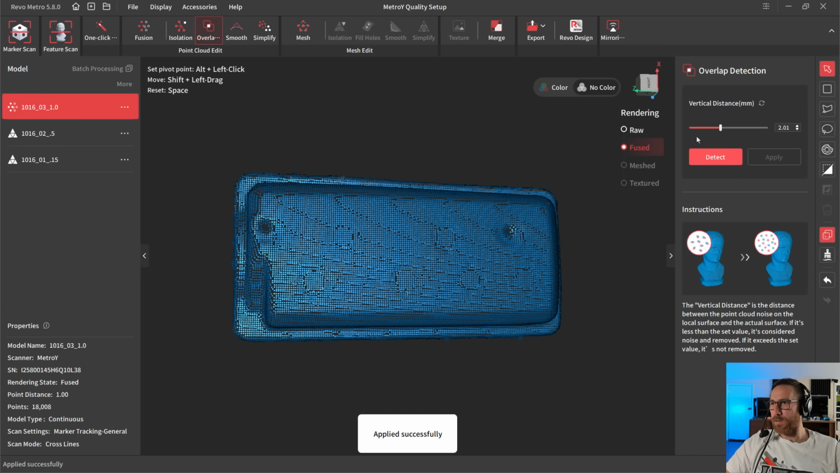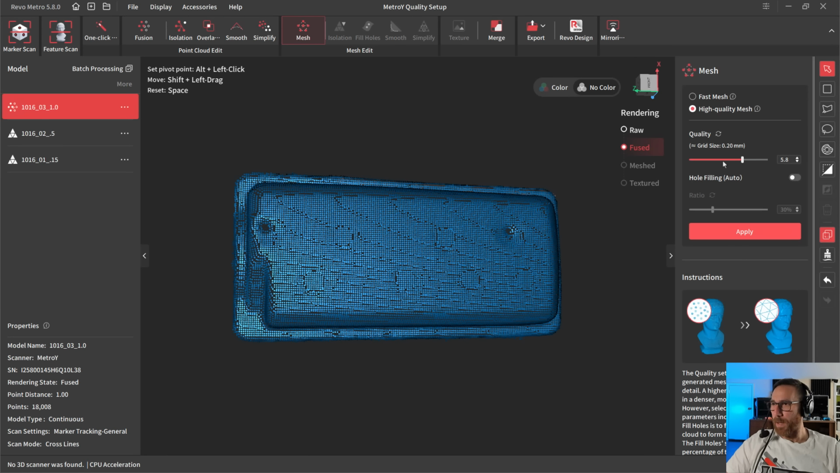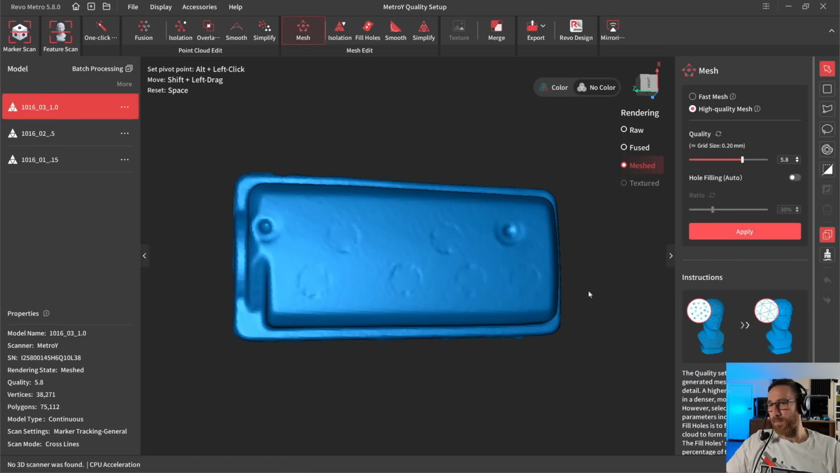Overlap detection, nothing found for that. Smoothing, I'm going to go ahead and just apply it because we applied it to all the others. And then meshing, I'll use the same 0.2 millimeter setting. I'm just going to carry that across so we can identify the difference.